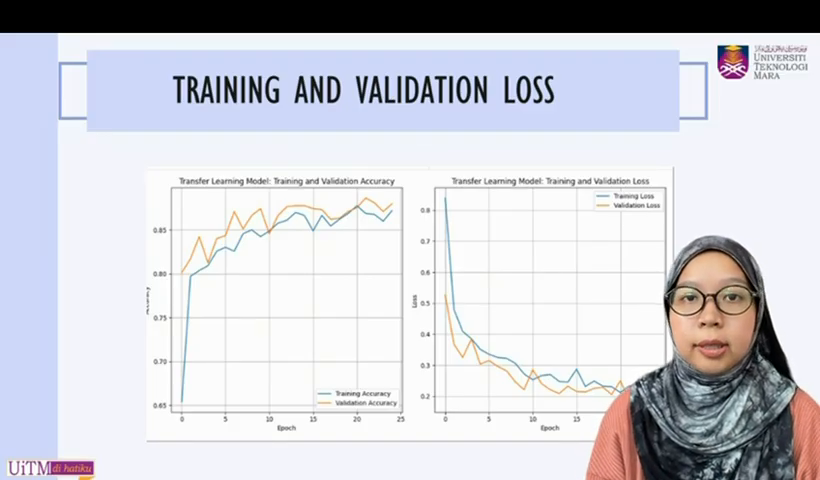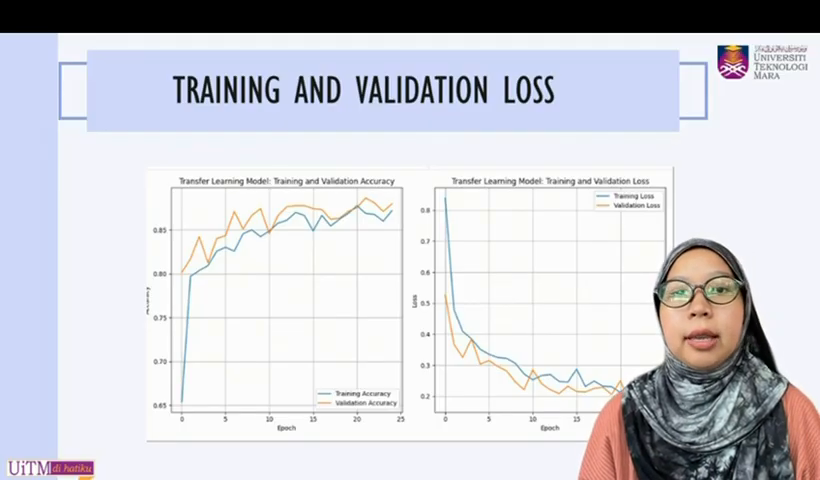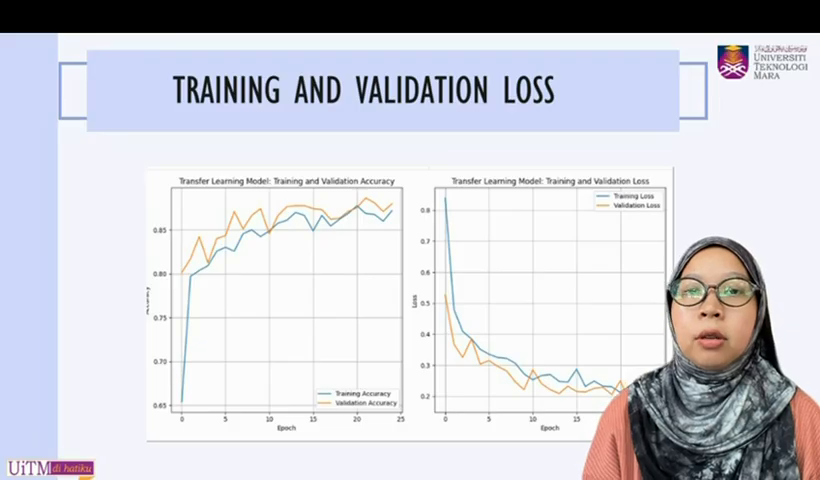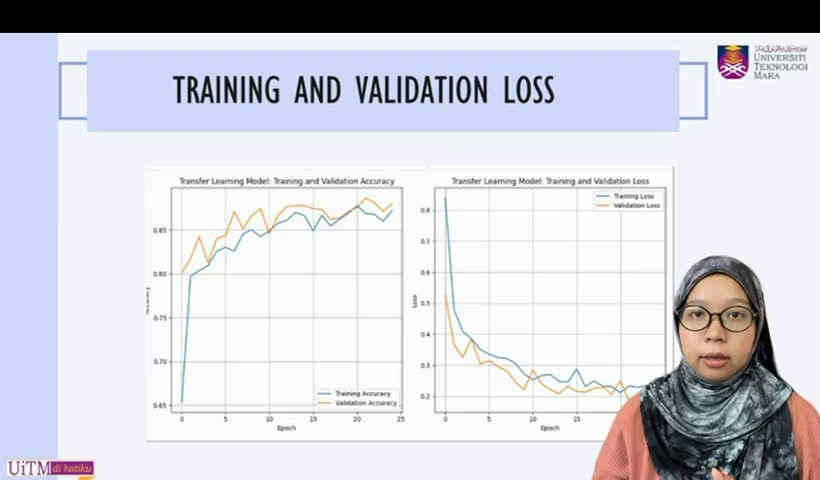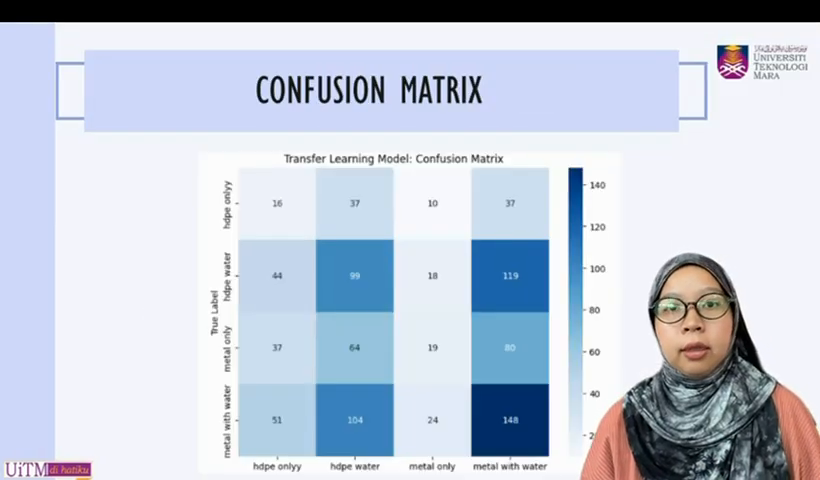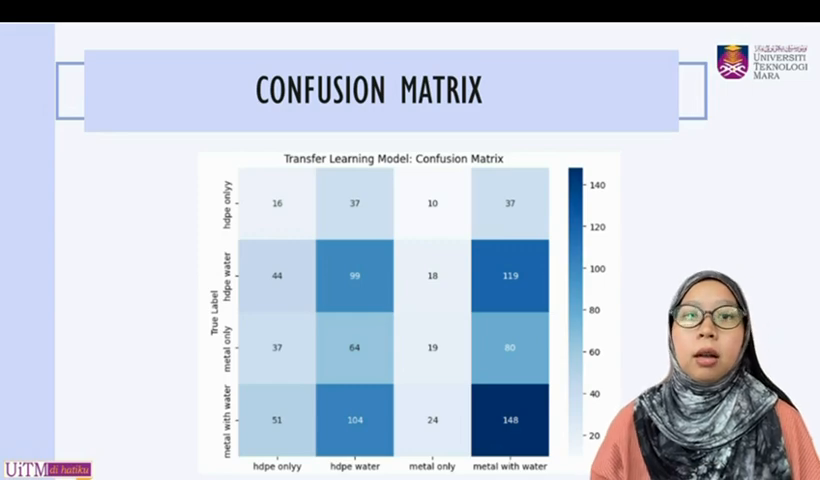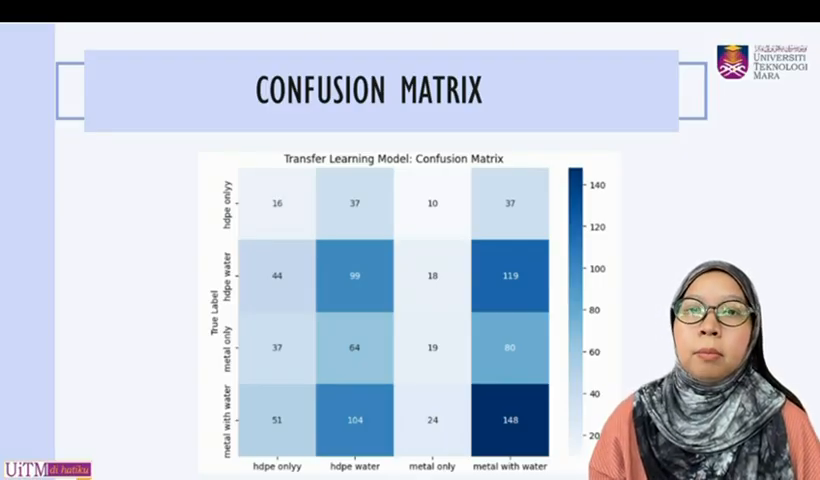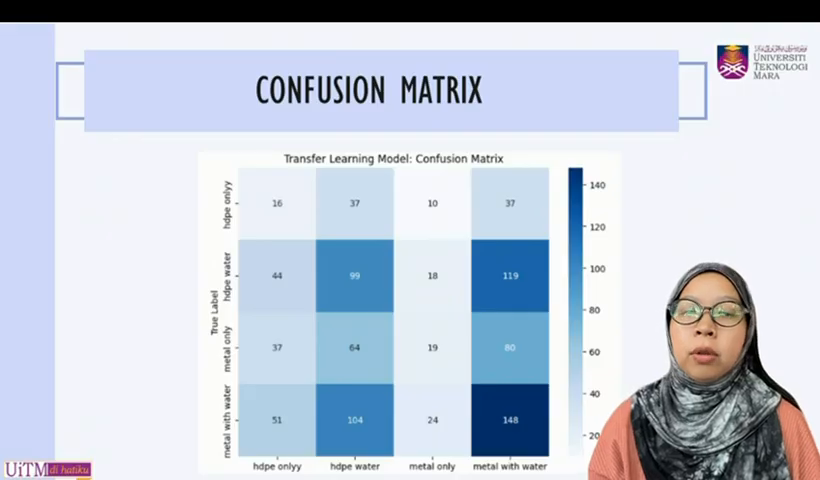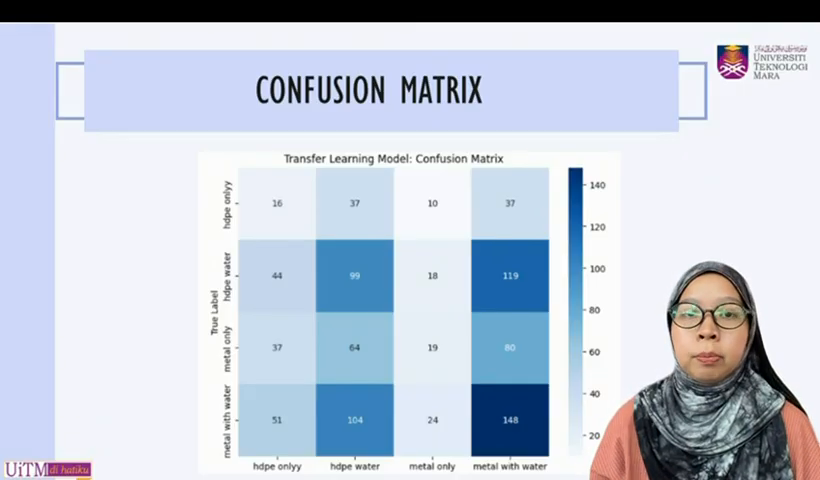consistent learning performance. The training and validation curves both increased steadily, reaching around 0.9. This indicates that the model successfully learned the underlying patterns in the GPR data. However, the confusion matrix provides a deeper look into how the model classified each pipe condition. The highest correct prediction occurred in metal with water and HDPE with water categories, showing that the model was most confident when water leakage was present.